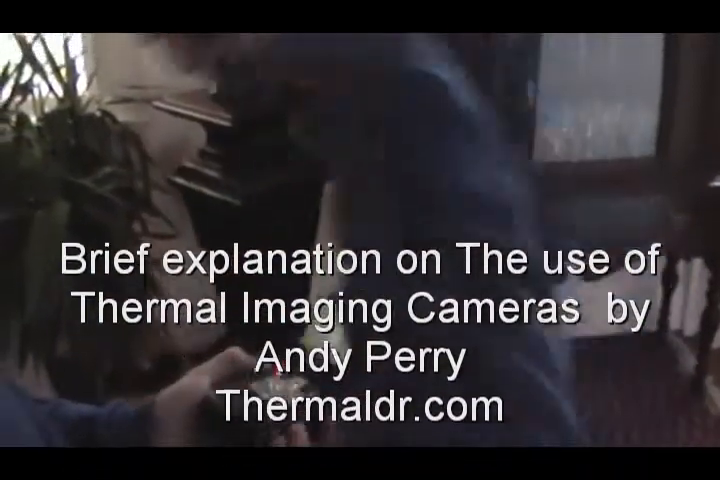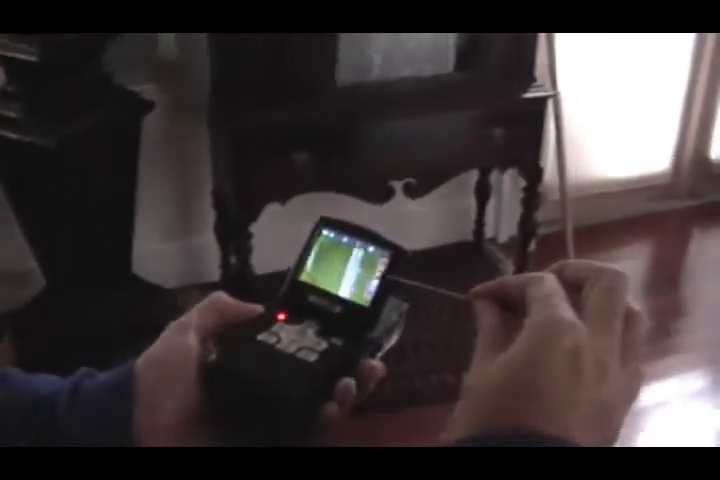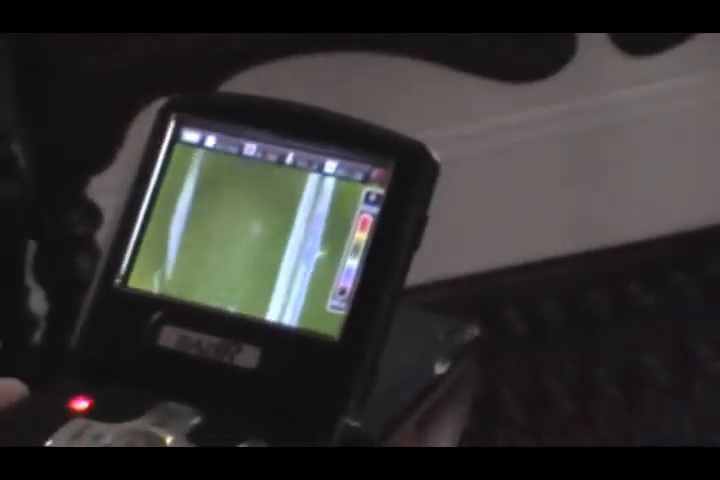Thermal imaging camera, and it's going to map out the surface temperatures. Okay, I'm looking at your screen now. Green is the ambient that we're looking for. Anything in the cooler region, so the missing insulation, air infiltration, things like that, is going to show up.